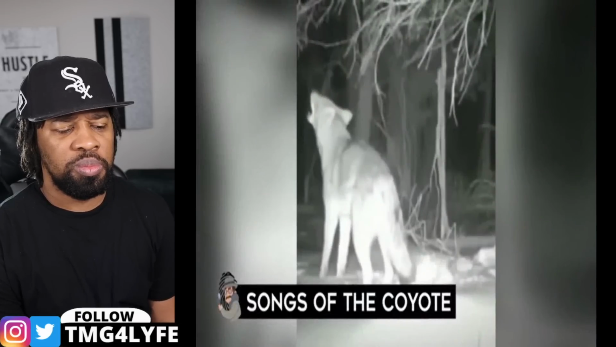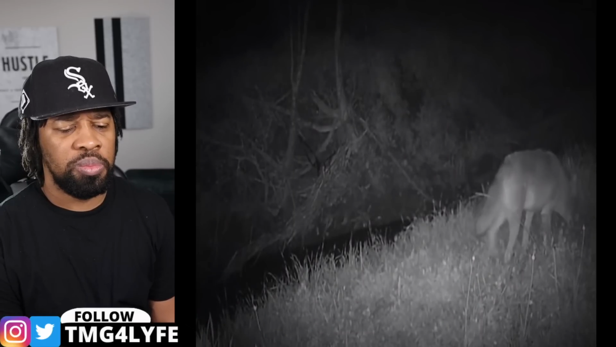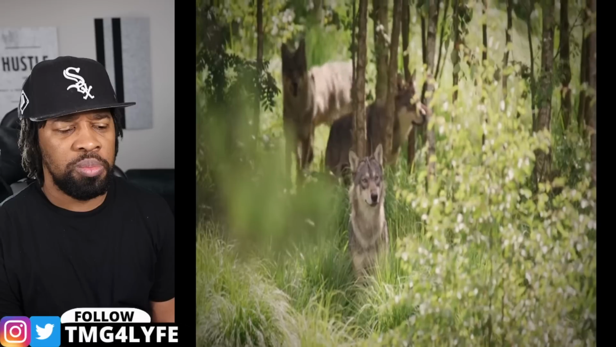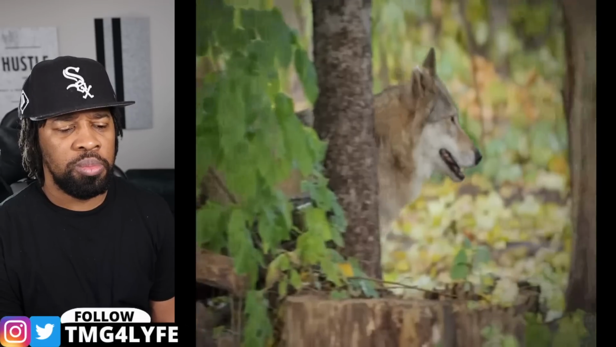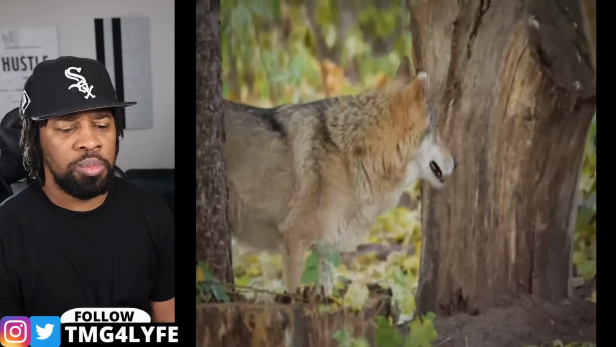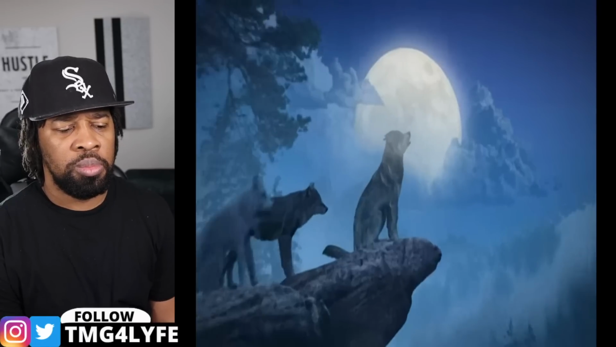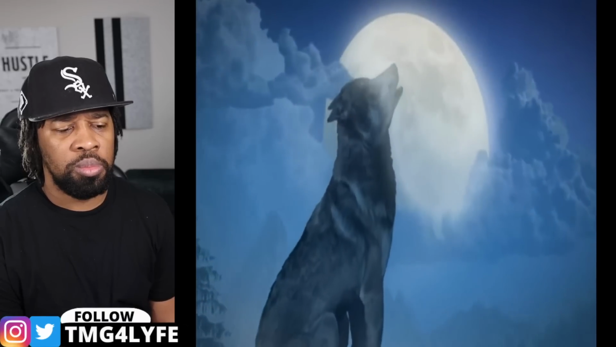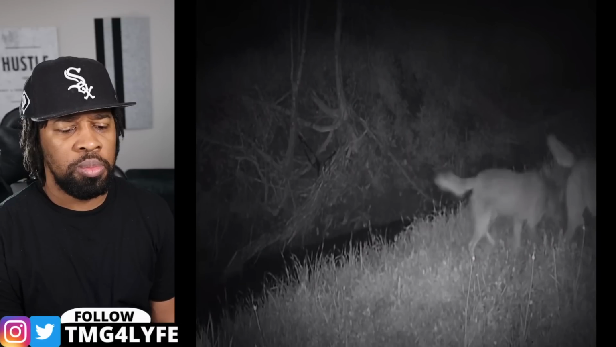Songs of the Coyote. Unless it's a domesticated dog breed, it's generally a rule of thumb to avoid wild canines. Wolves and coyotes are especially notorious for their violent hunting practices, so you don't want to approach or be near any without good reason. But have you ever heard the coyote's song? They're usually referred to as the most vocal animal of North America's mammals, which is impressive to say the least.